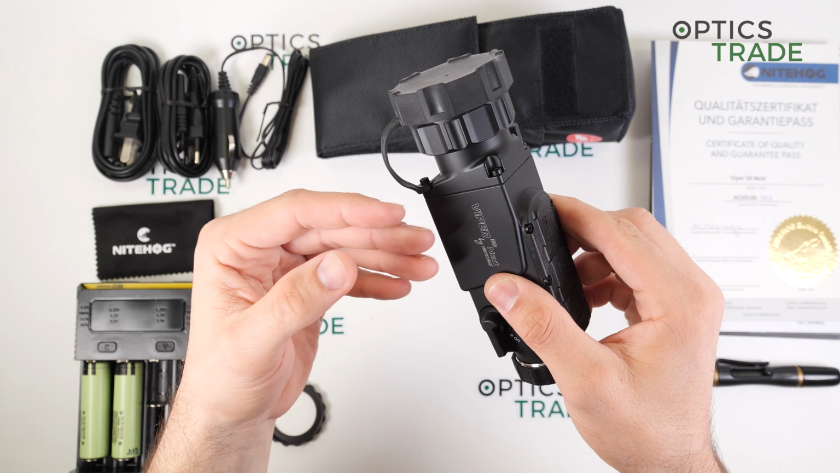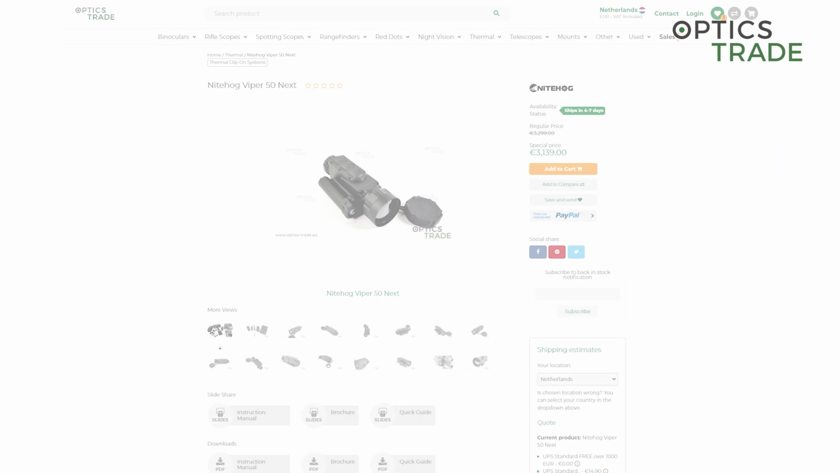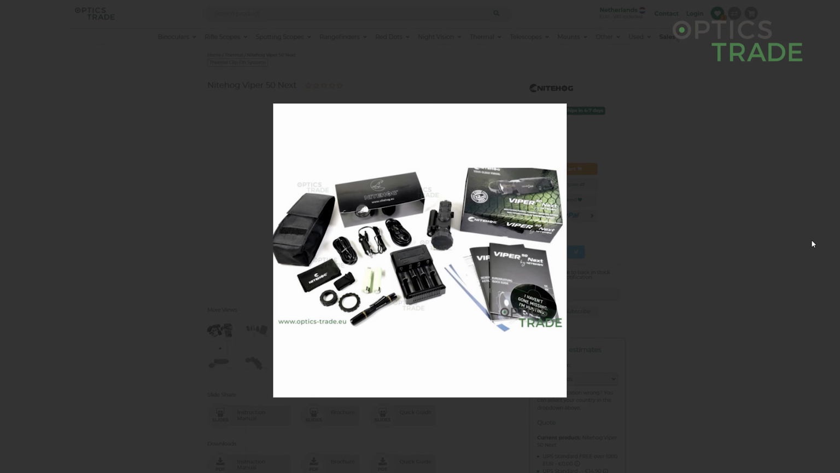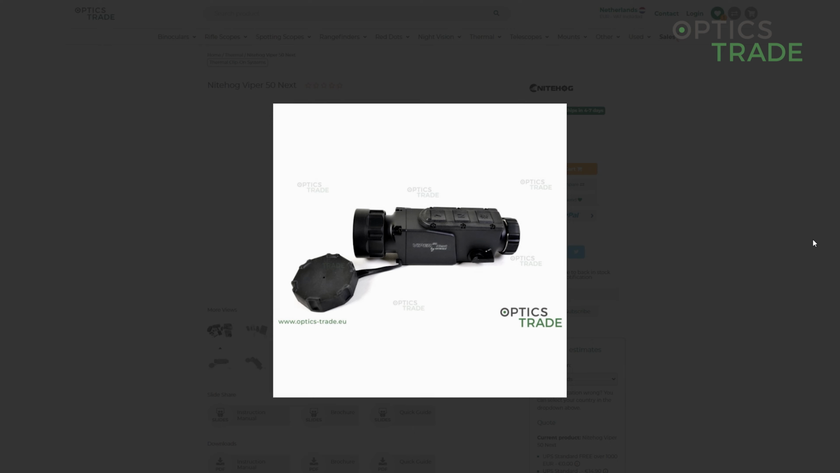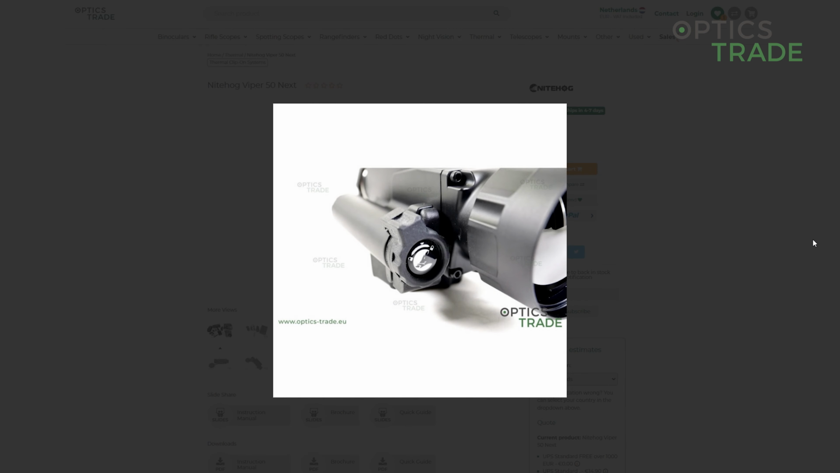It is because it is made in Germany. I think it is really reasonably priced also, and you can also feel and see the high quality of the product the first time when you take it in the hand. So it has a great attention to detail.